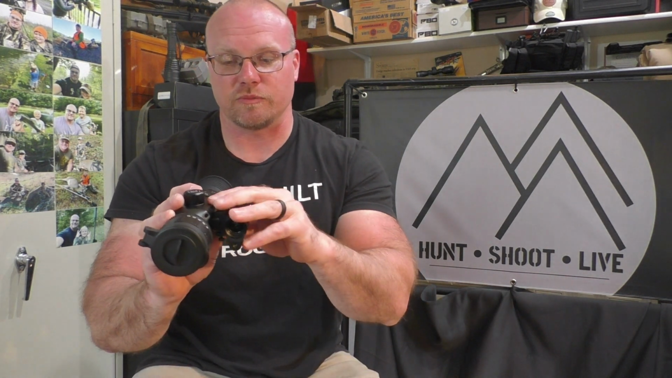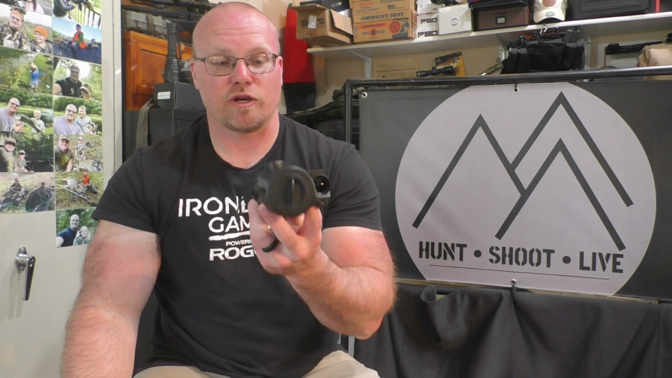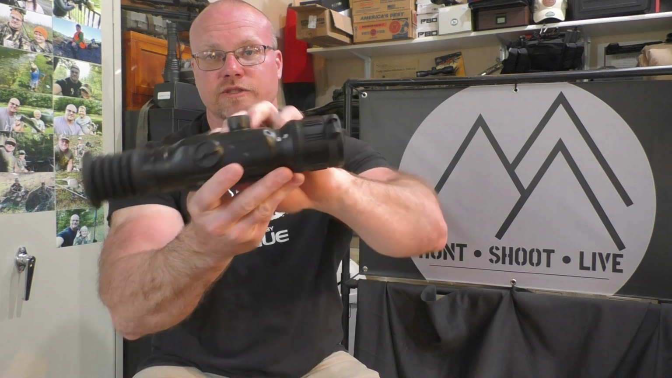I'm not even going to do that. I'm going to scrap this for my own personal use. I'm going to scrap this, just have the night vision unit itself, and then I've got another Picatinny rail on the front part of my AR that I'm going to actually put the light on. So I'll have my light mounted here and the scope by itself. And of course you take that off and that's going to be a nice little sleek scope design.